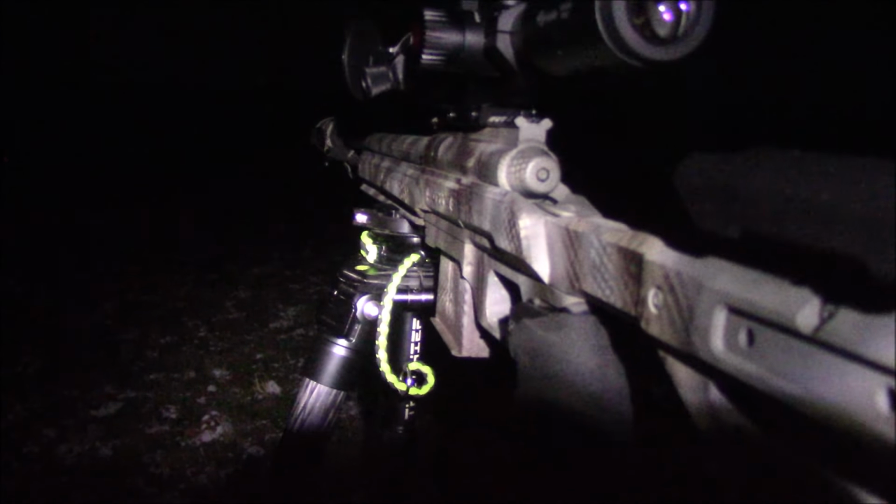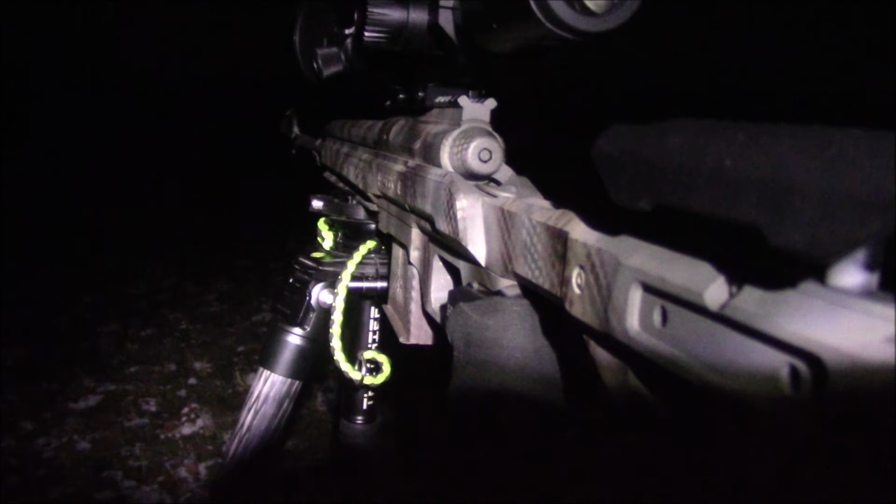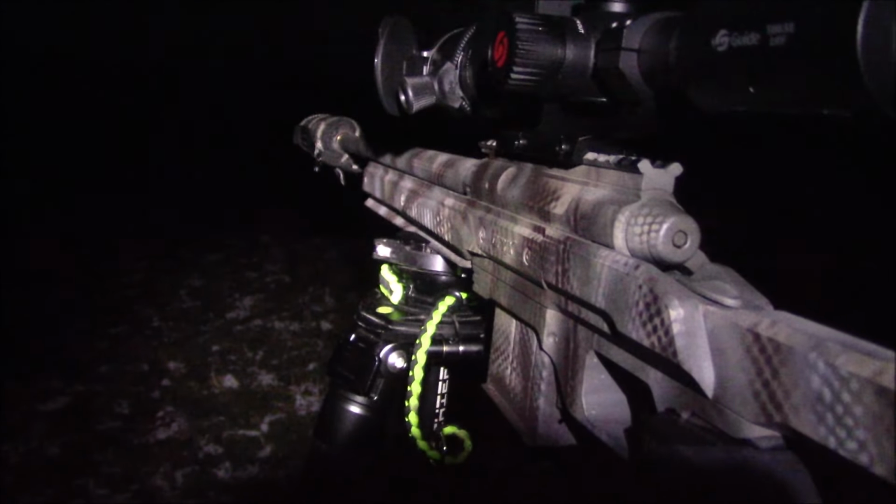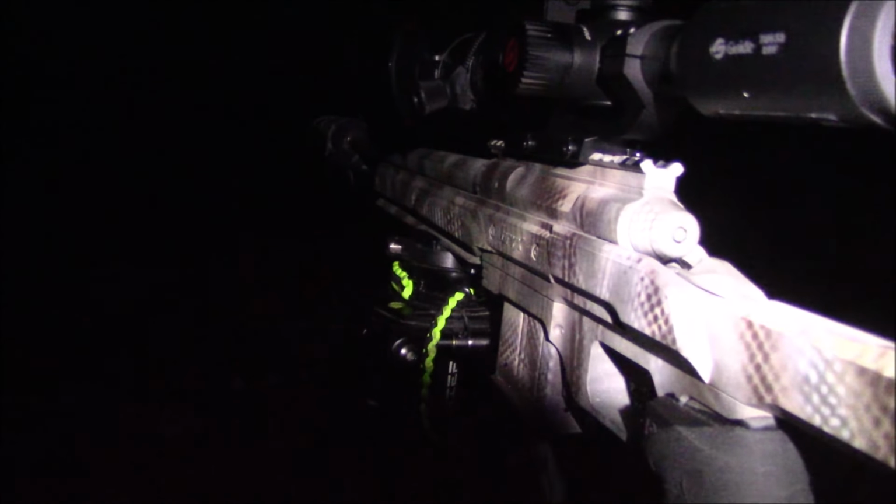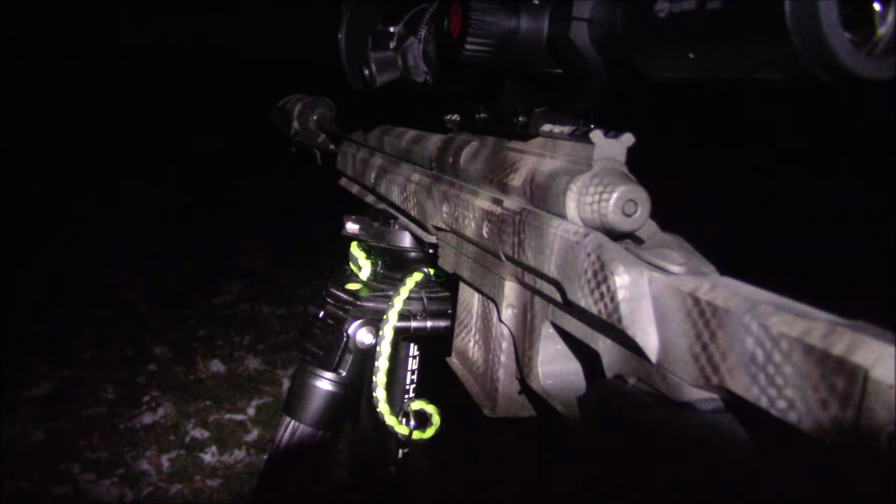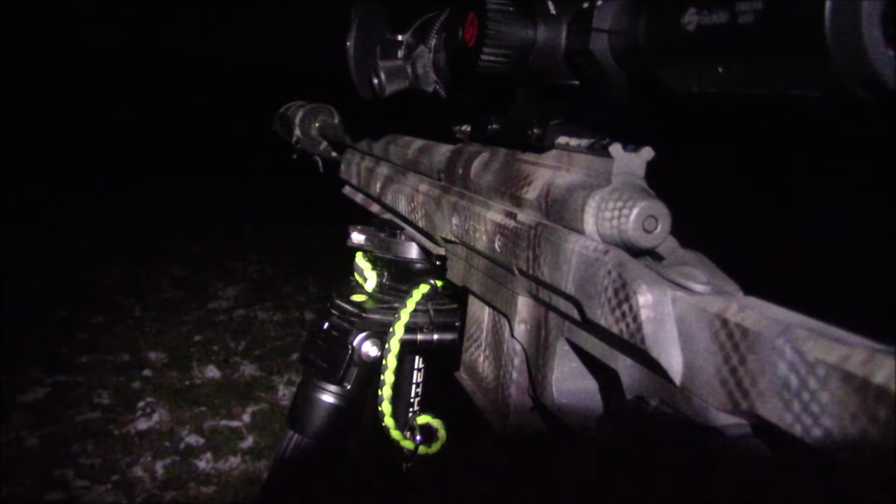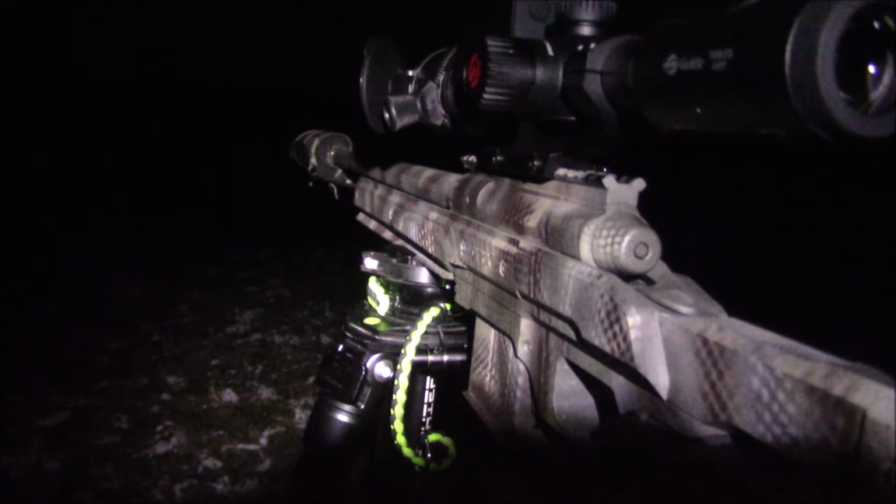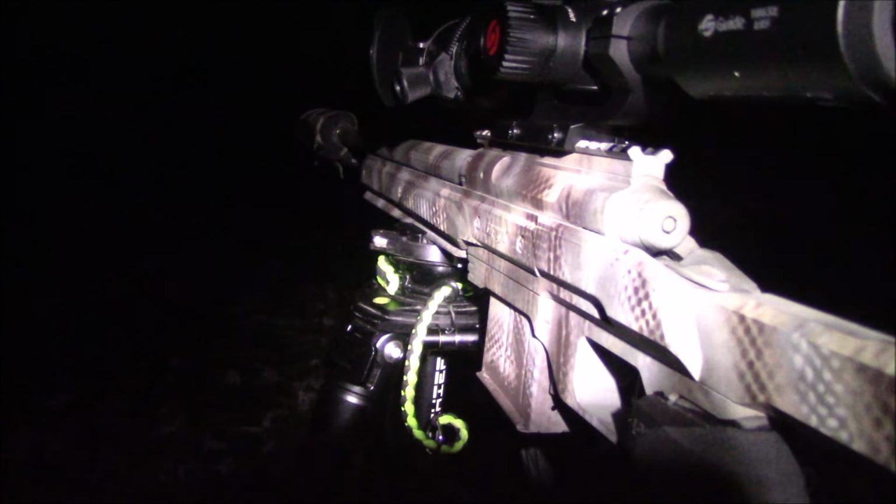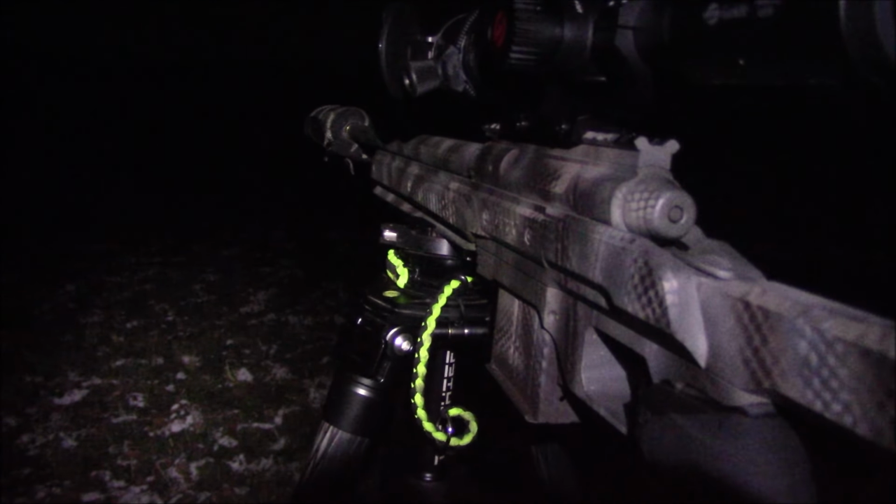I had a double come in. They came from way out. And dummy me, I only had one bullet in my magazine. I forgot to load it up at the truck. So I shot the first one that came in. They came into Rick Paulette's Jaws and Heat. It's been working good for me, so I've been sticking with it.